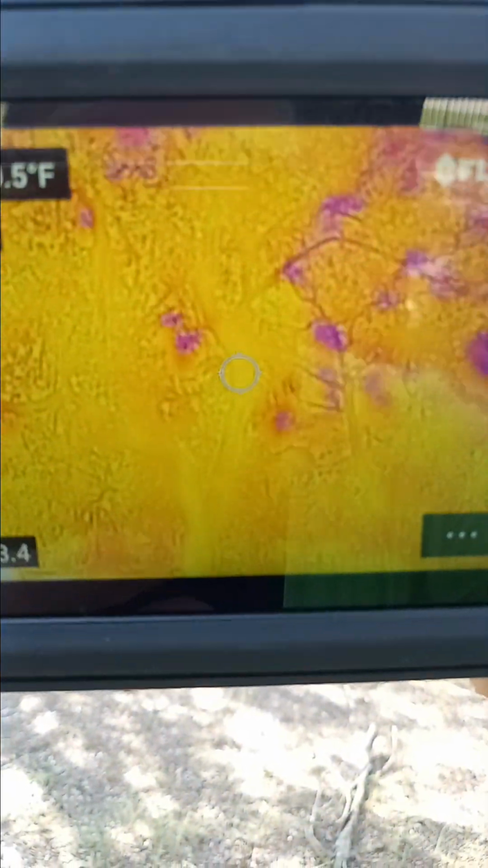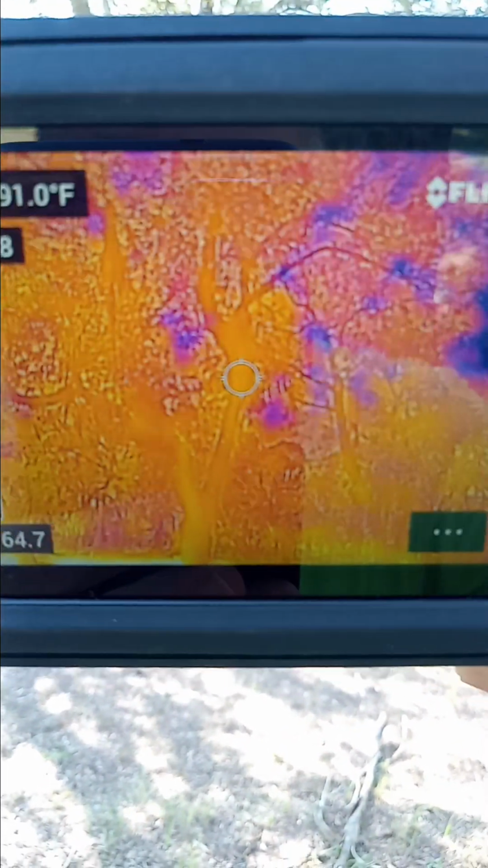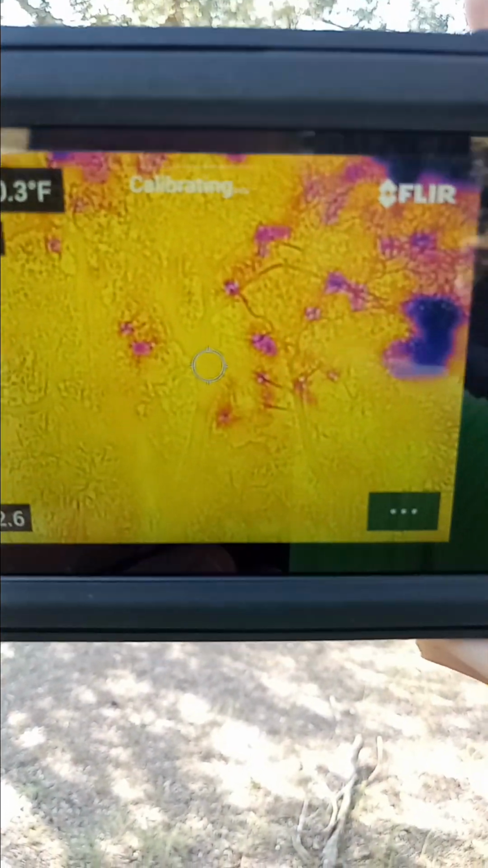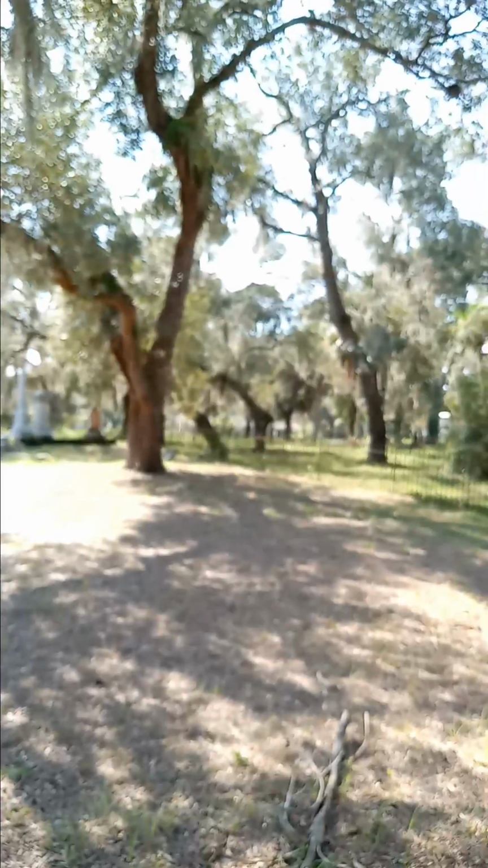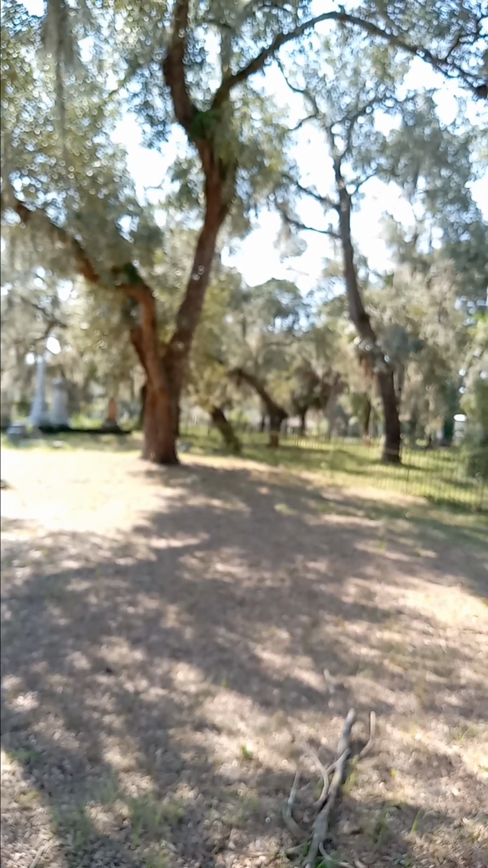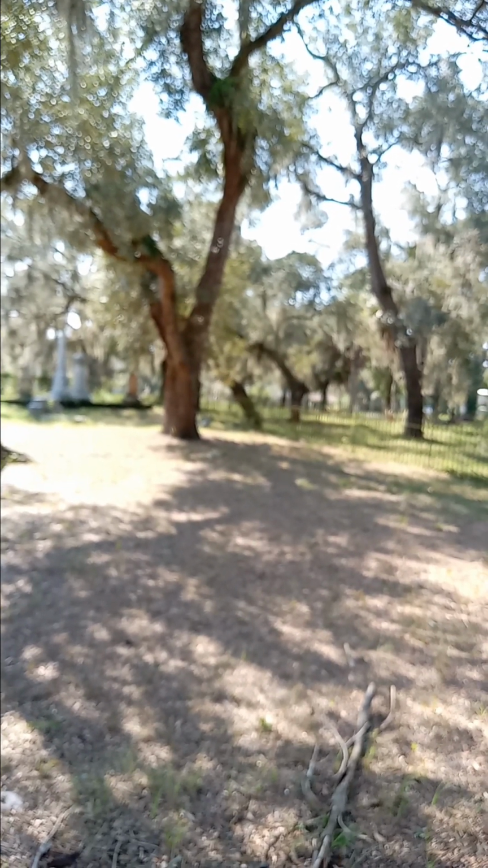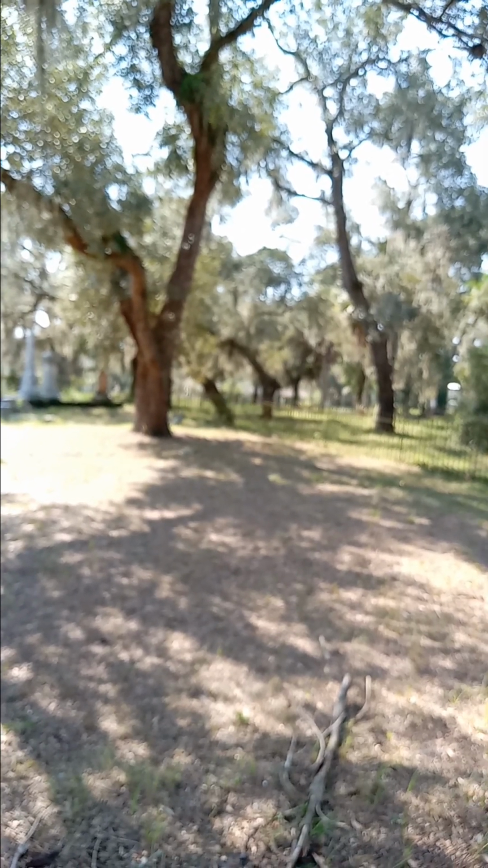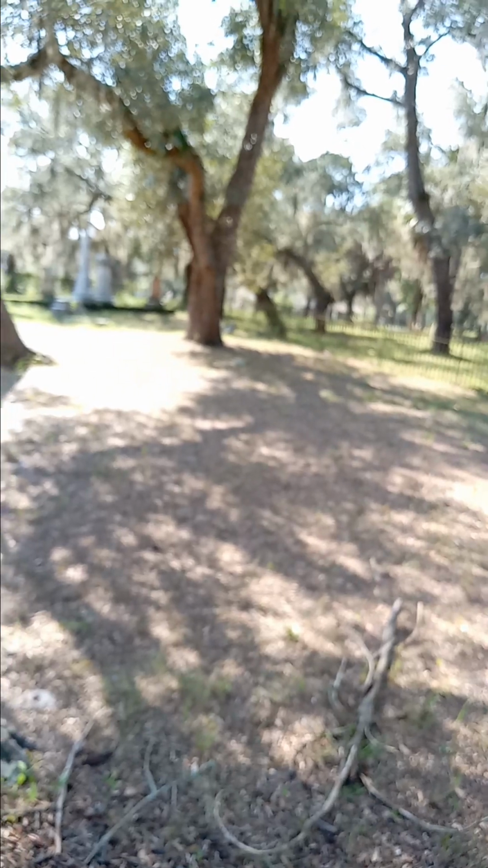I'm going to stay in one spot to see if any of these cool areas move while I'm stationary in the one spot. I only moved that one time to show you how it looks when you change your perspective and move to a different angle, but you're looking at the same tree. I could be looking at the tree from standing north, then I could walk over northwest to look at the tree. I could walk over a little bit to the east and be northeast looking at the tree. And it's going to make whatever you're looking at change.